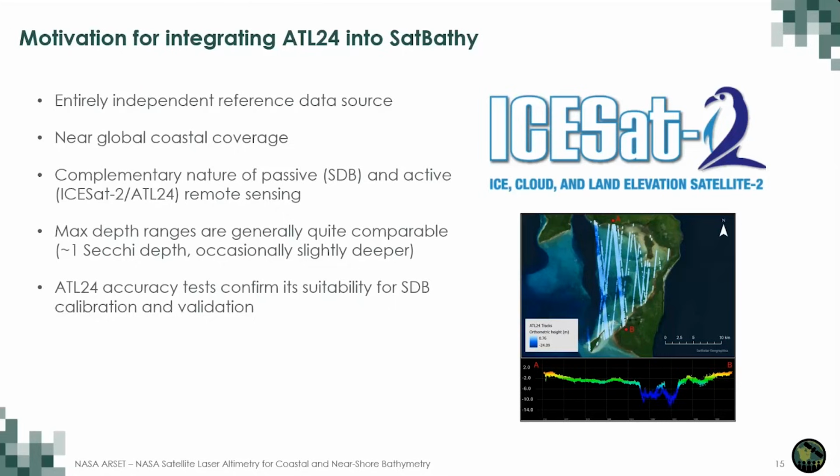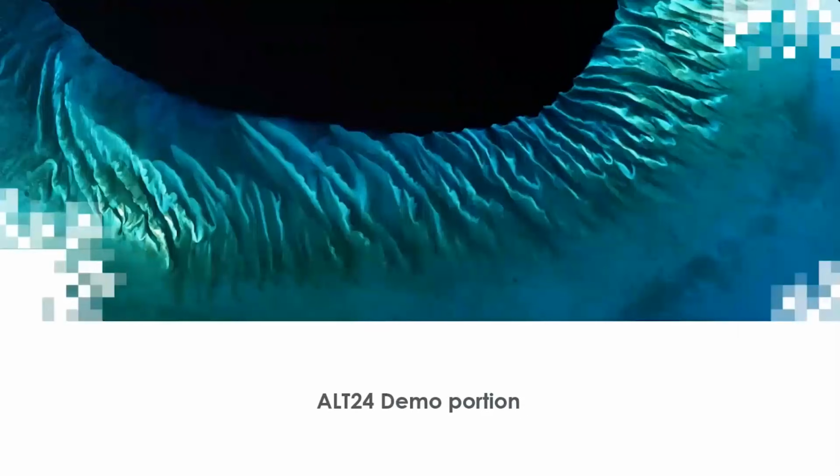And although the desktop tool is just available for NOAA at this point, there is a public site in the works now that's going to take advantage of the ATL24. We'll talk about that hopefully in another presentation. Now I'd like to pass this off to Kiana to talk about her ATL24 demo. Thank you, Kiana.